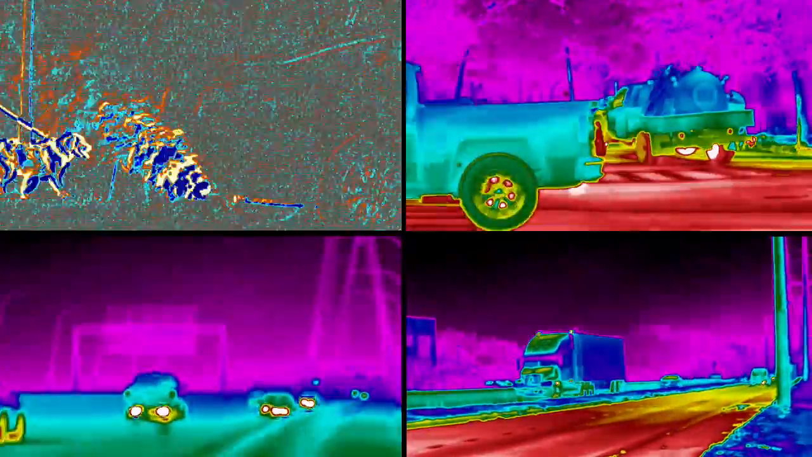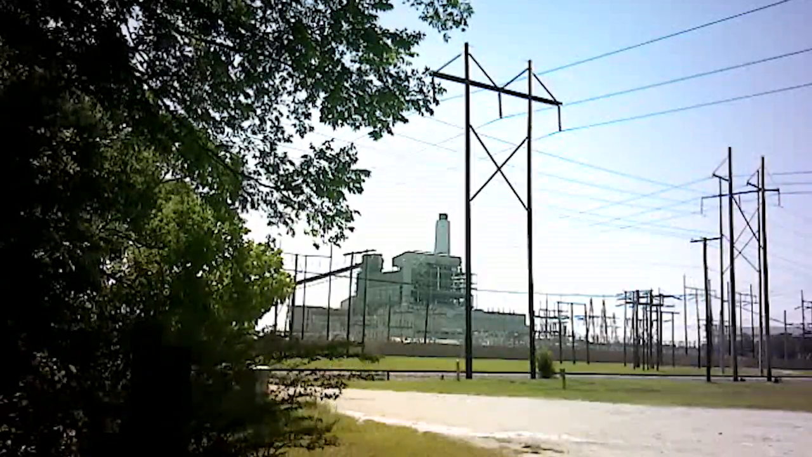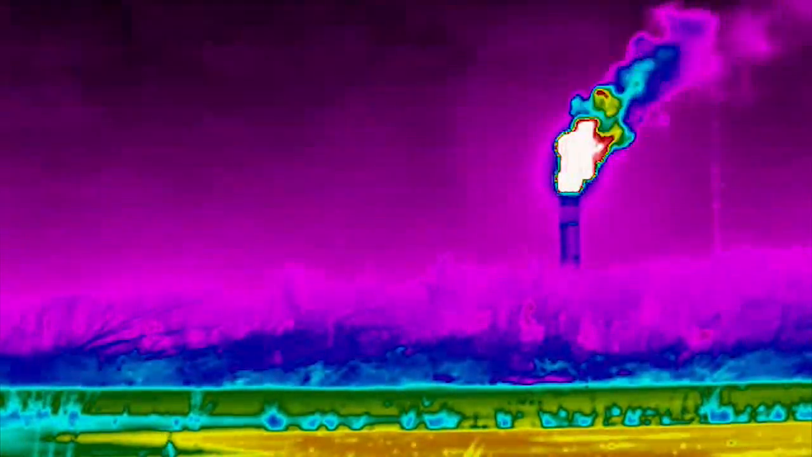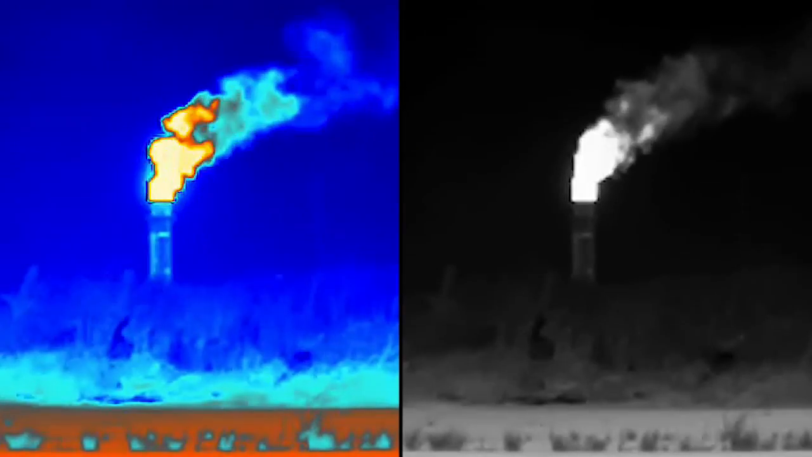Okay, back on the hunt. Vehicles are responsible for a third of the world's CO2 emissions, but power plants pump out another third. Here on Charleston's Peninsula is SCE&G's Hagood plant. To the eye, its stack looks dormant. The camera shows something else.